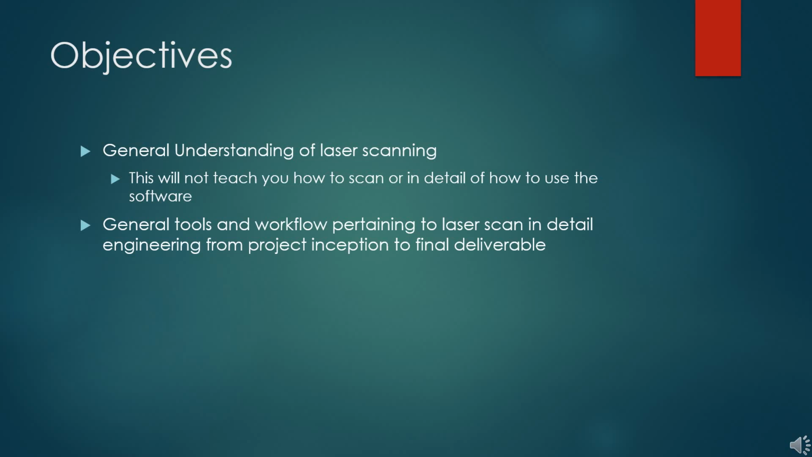Objectives. The first objective of this lesson is to gain a general understanding of laser scanning. This will not teach you how to scan or in detail how to use software associated with it. The next objective is to get the general tools and workflow pertaining to laser scans in detail engineering from project inception to the final deliverable.